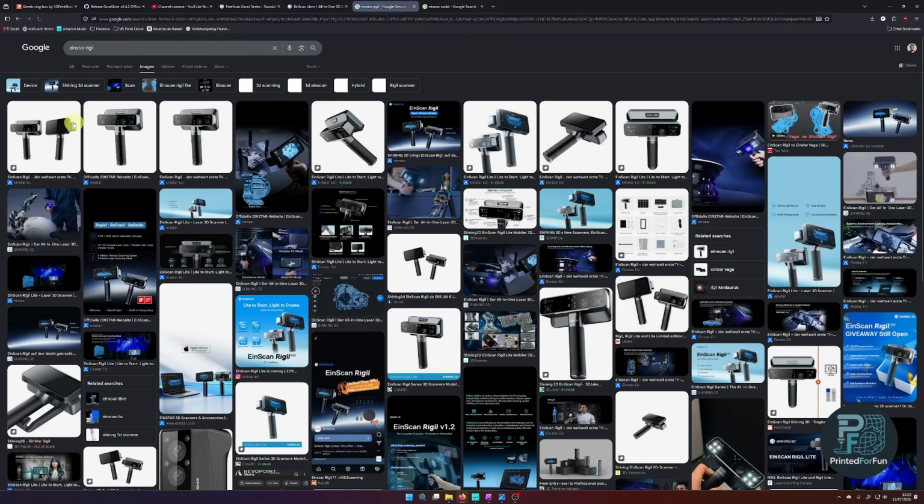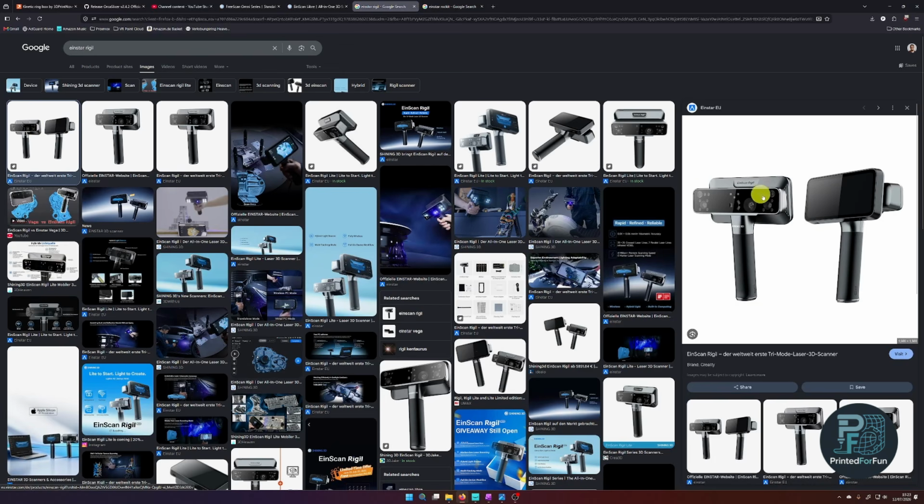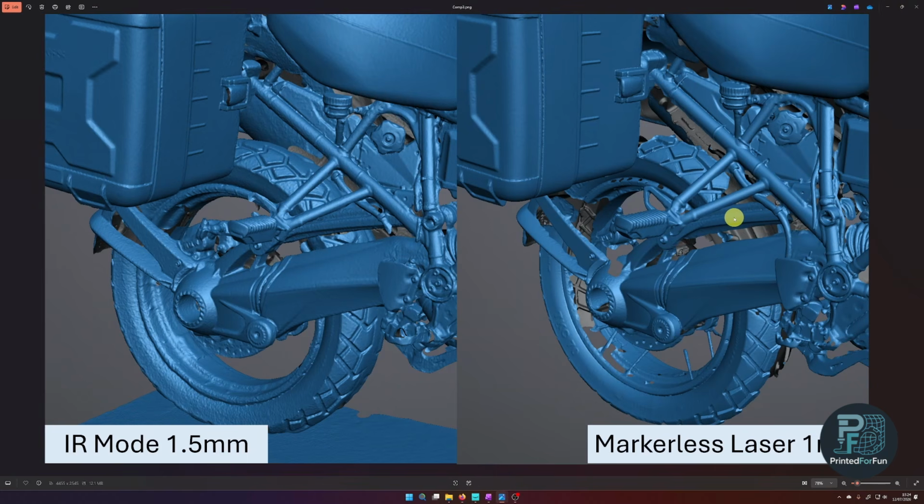On the Rigil, it has an additional set of cameras, wide angle cameras for the large infrared mode. So on the Rigil, what I normally would have scanned in the small infrared mode on the Rockit, I now scan in the markerless laser mode on the Rigil. This is roughly how it translates for myself. So the infrared mode on the Rigil is really meant for bigger parts, and anything I would say sub 1 meter, sub 1.5 meters can and should be scanned in markerless laser mode or marker laser mode.